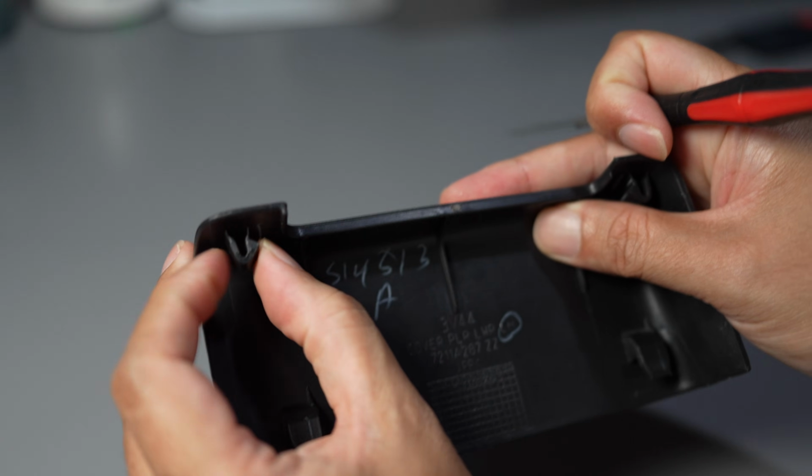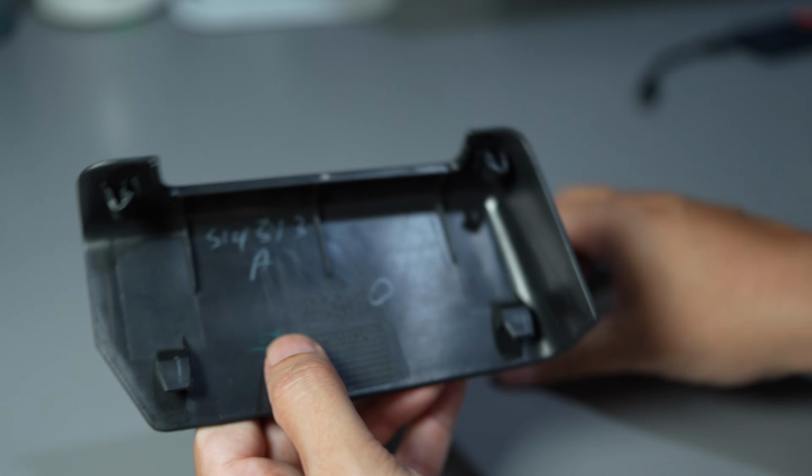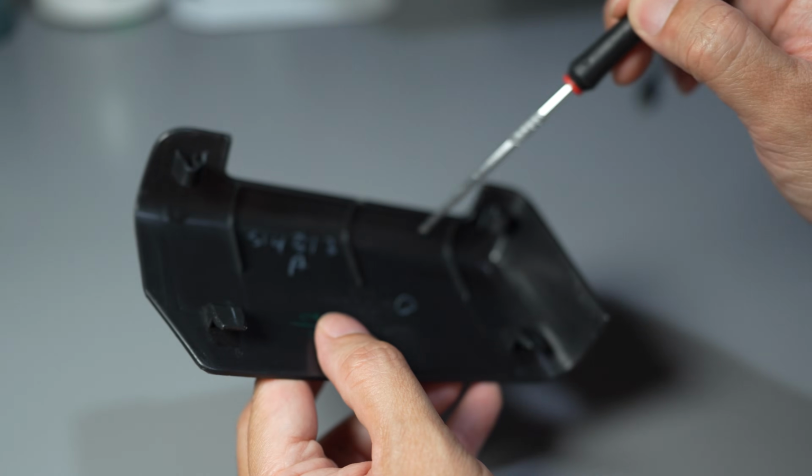And this push pin is very stiff. It has a groove, but it's actually not moving. Okay, it also has 3 small stiffeners.